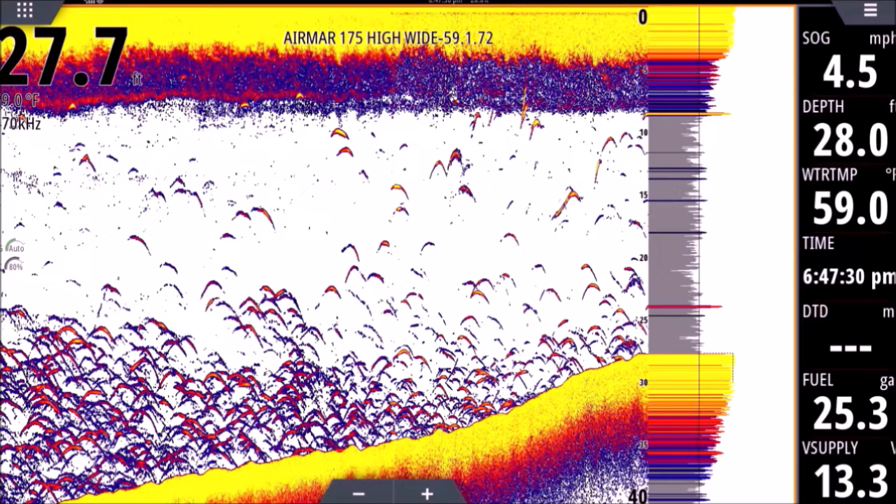There are settings to remove that, but I wouldn't remove that until you get really good with your fish finder, because sometimes bait is very close to the surface and we don't want to lose those. So basically that's what that is. Let's jump to the bottom. Now on the very bottom of the screen, you're going to see a very hard yellow bar. That is our bottom. That's the bottom of the lake, river, ocean, whatever you see.